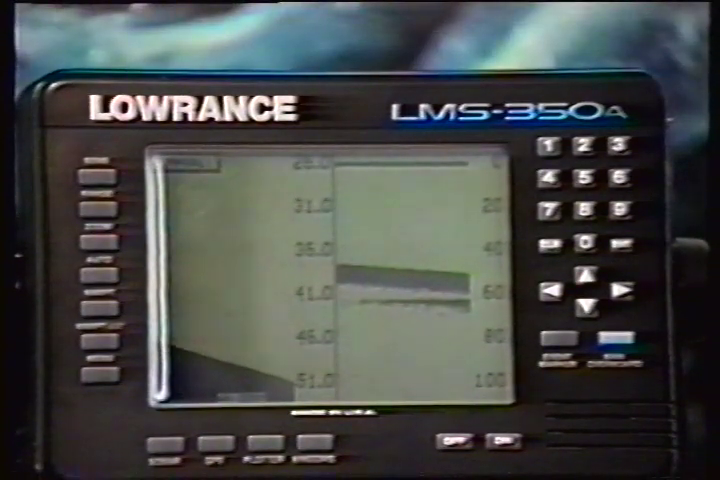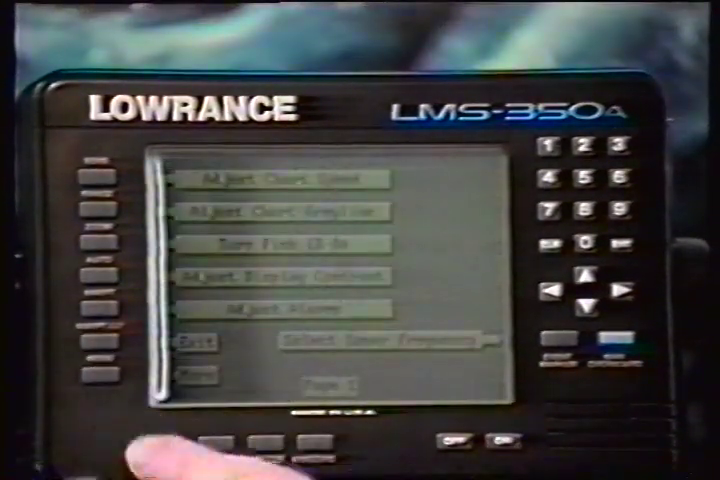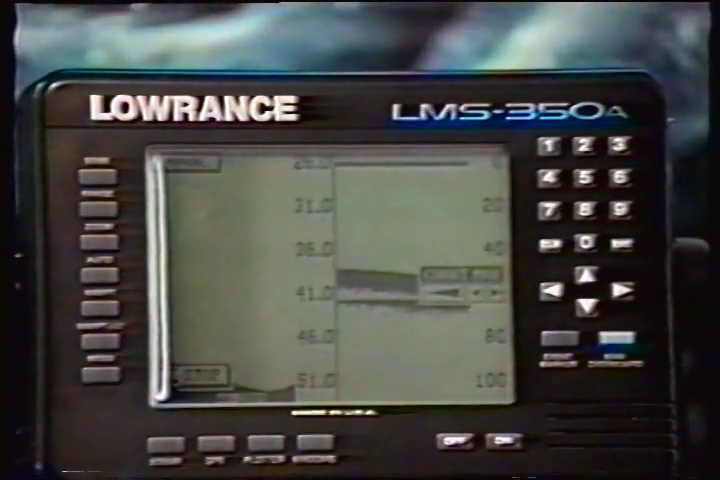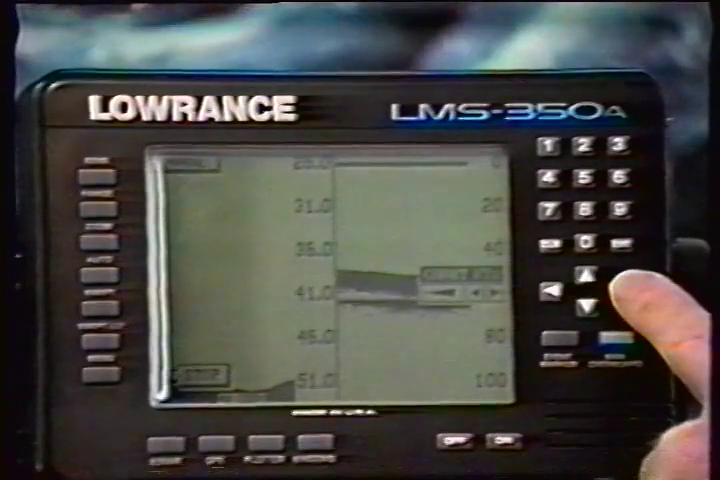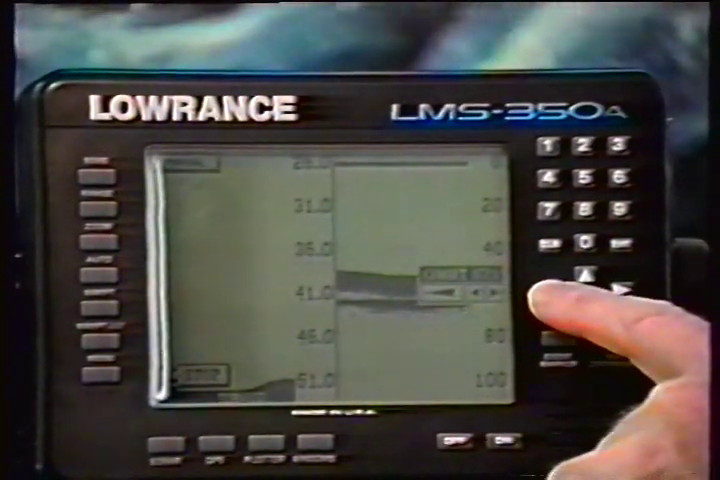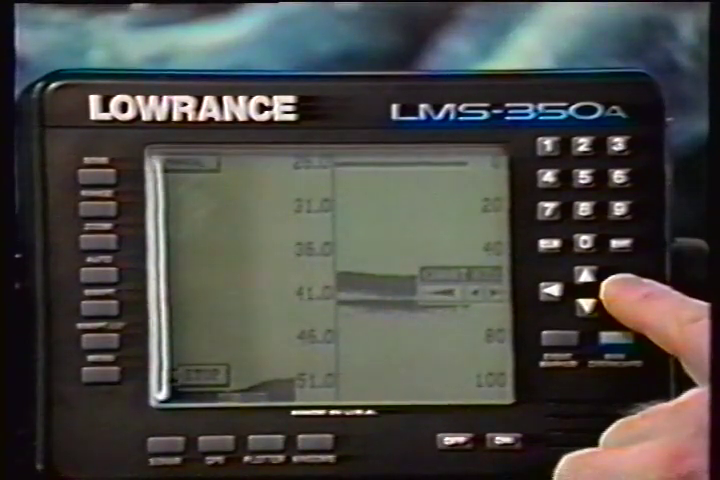The rate echoes scroll across the screen is called the chart speed. It's adjustable by first pressing the menu key, then pressing the key adjacent to the Adjust Chart Speed label. Increase the chart speed by pressing the right arrow key, or decrease it by pressing the left arrow key. The percentage of chart speed in use changes as the arrow keys are pressed. The bar chart also gives a graphical indication of the chart speed. After you've made the adjustment, press the clear key to erase the menu.